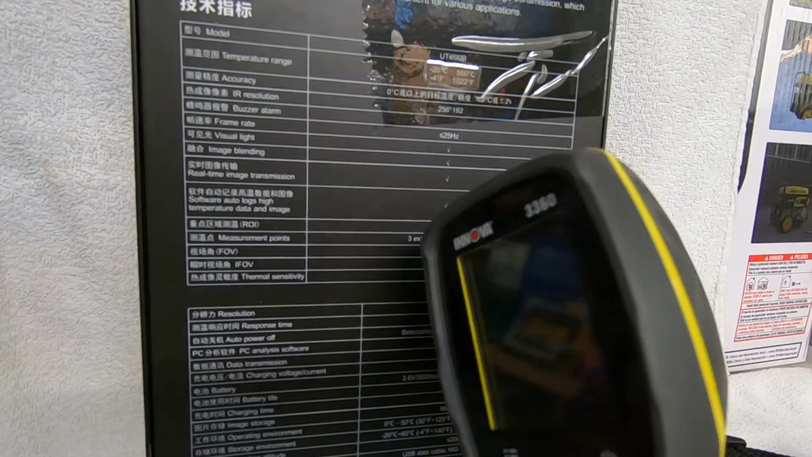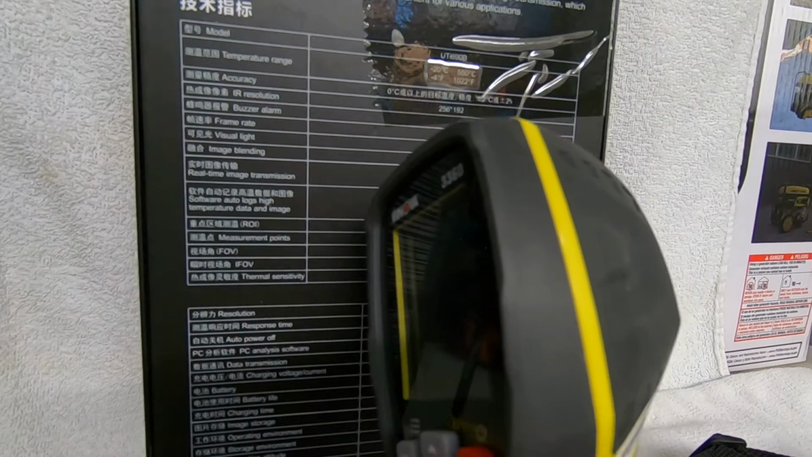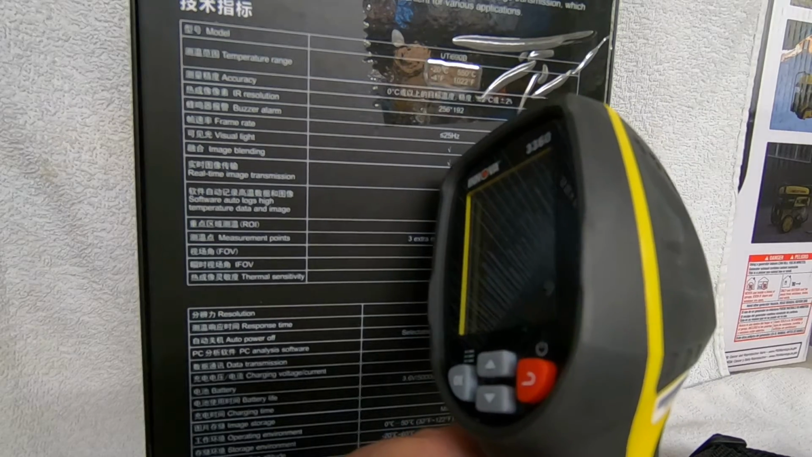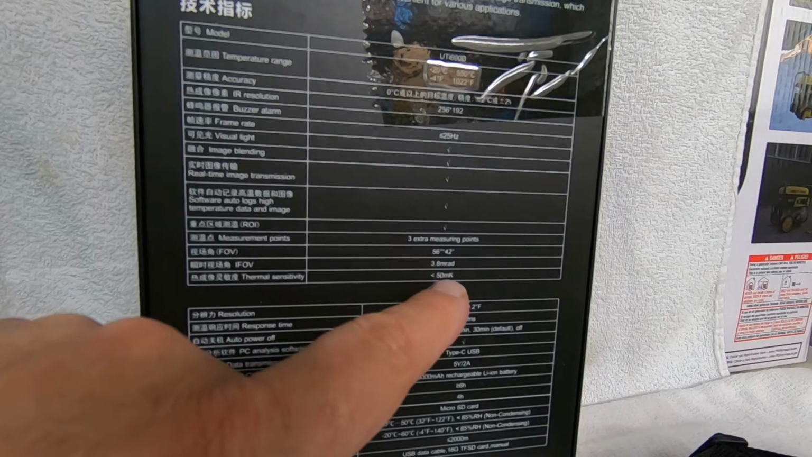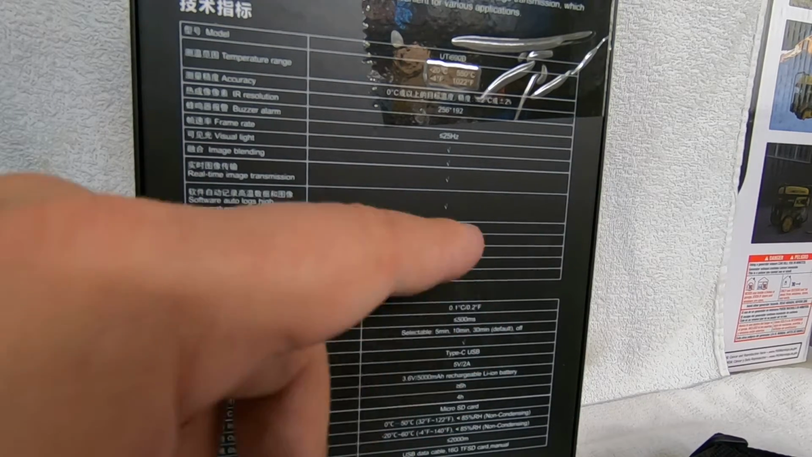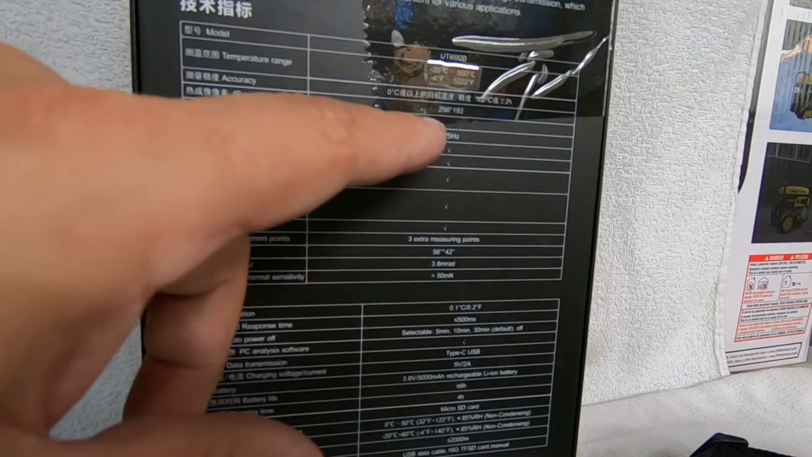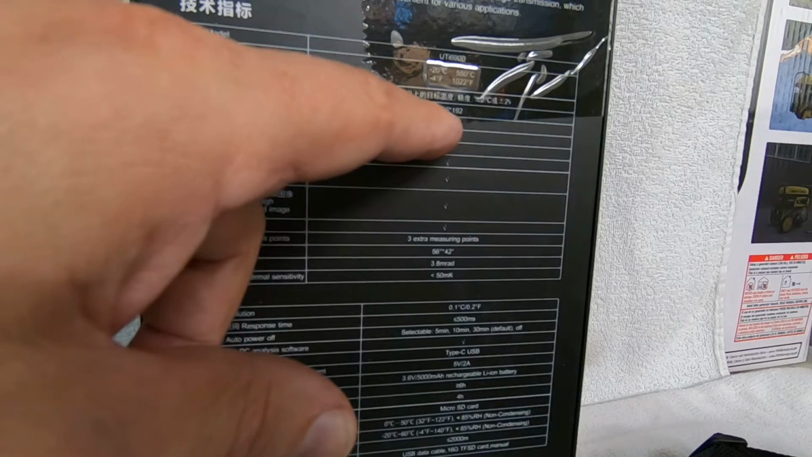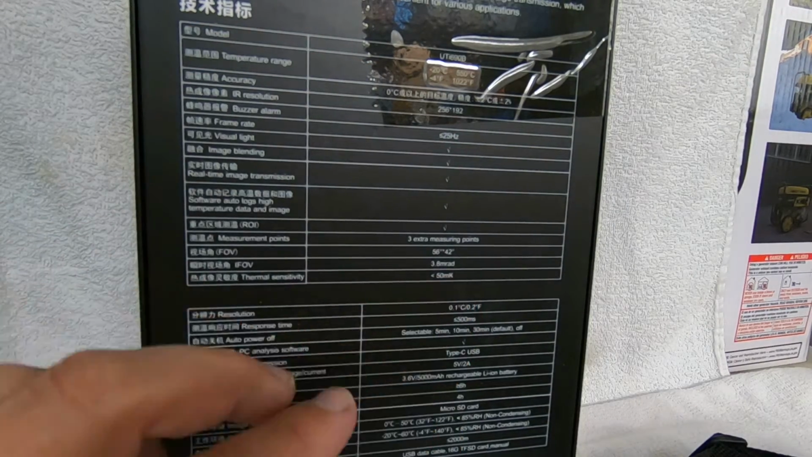For instance, this one, the Innova, 200 and, what was it? Let me refer to my notes here. 254 millikelvins is what the Innova is. That's an important spec. You do want to get one that's got a lower MK number than one that's got a higher. Makes a huge difference. Even if the infrared resolution's not quite as high as this one, you want this thermal sensitivity to be lower.